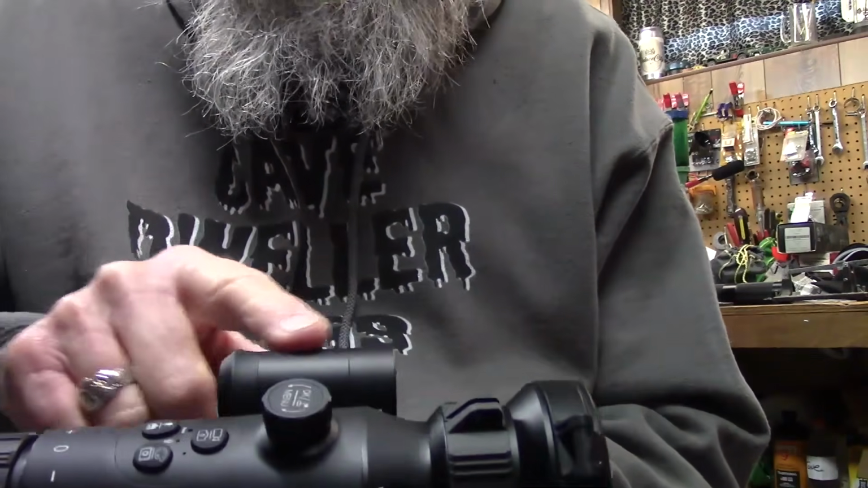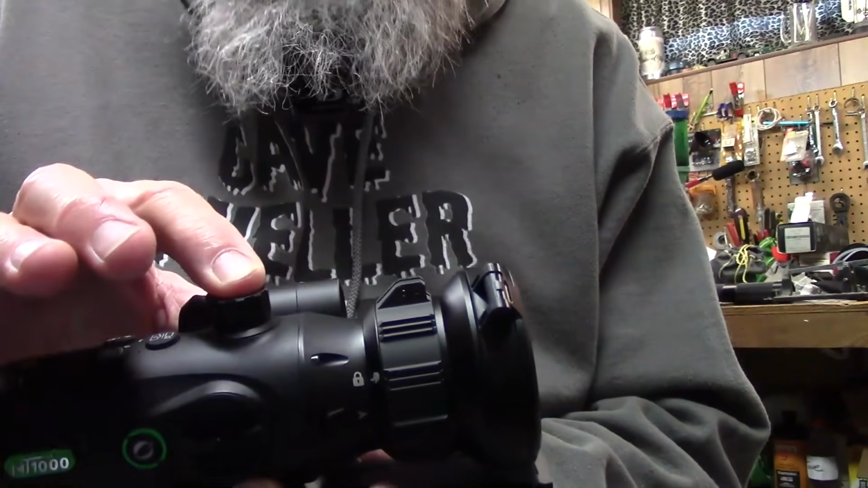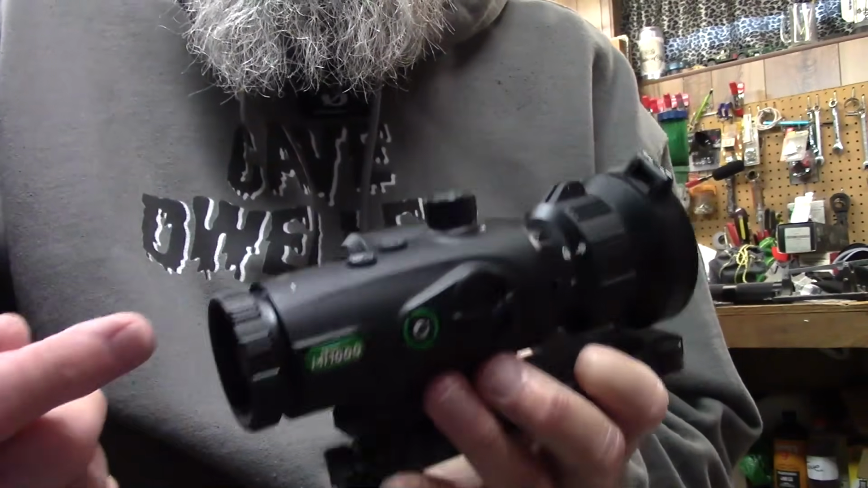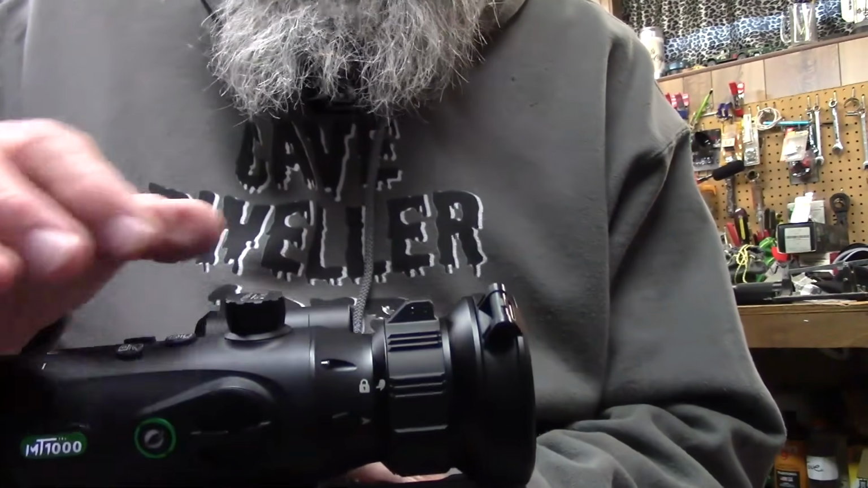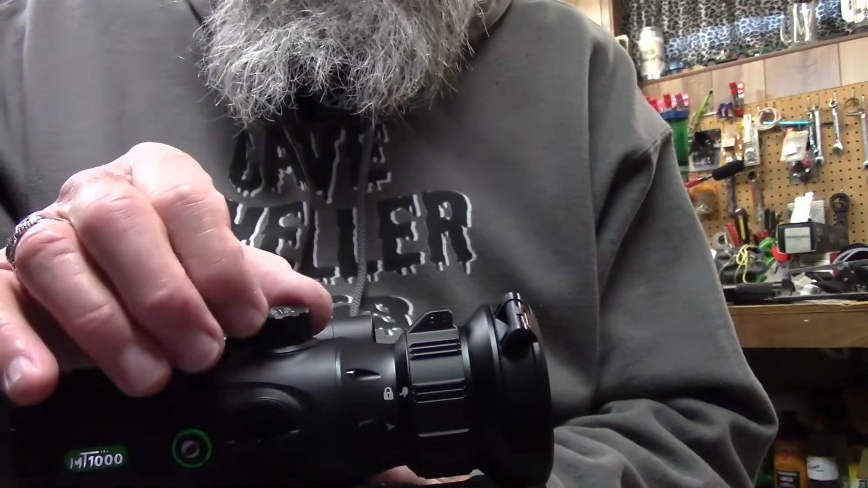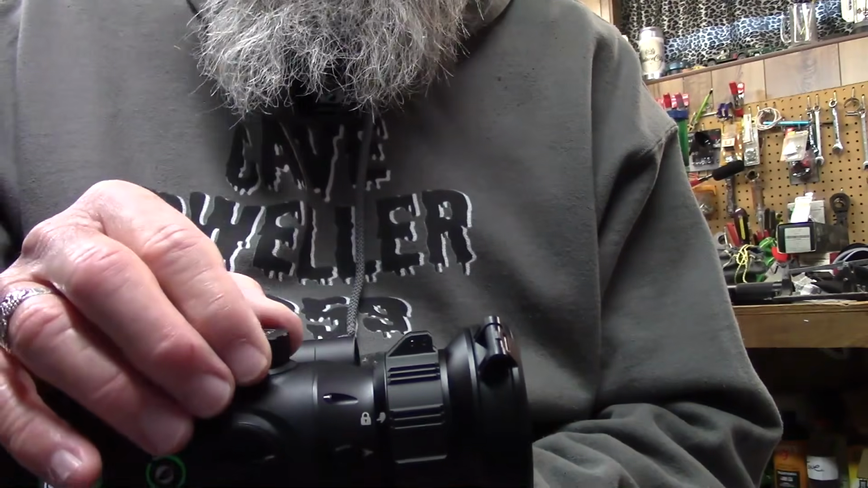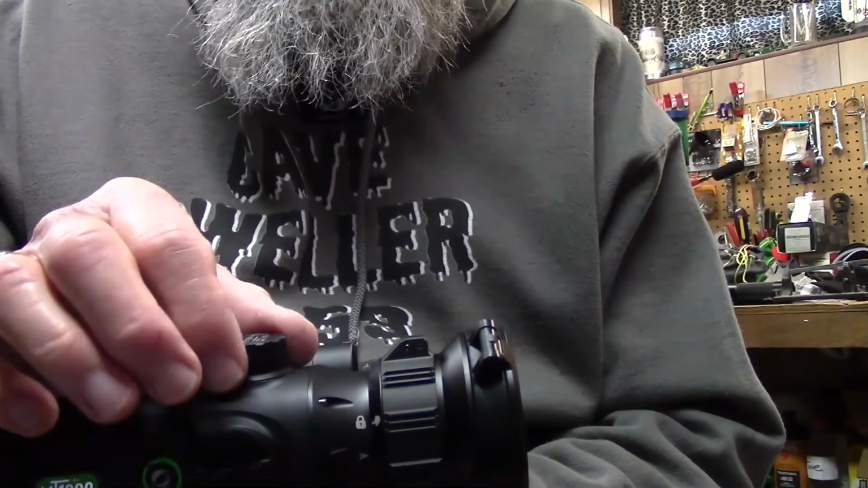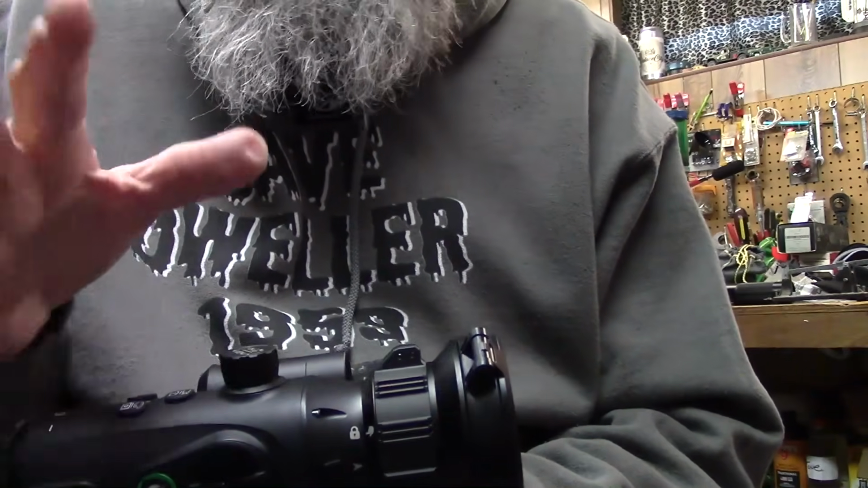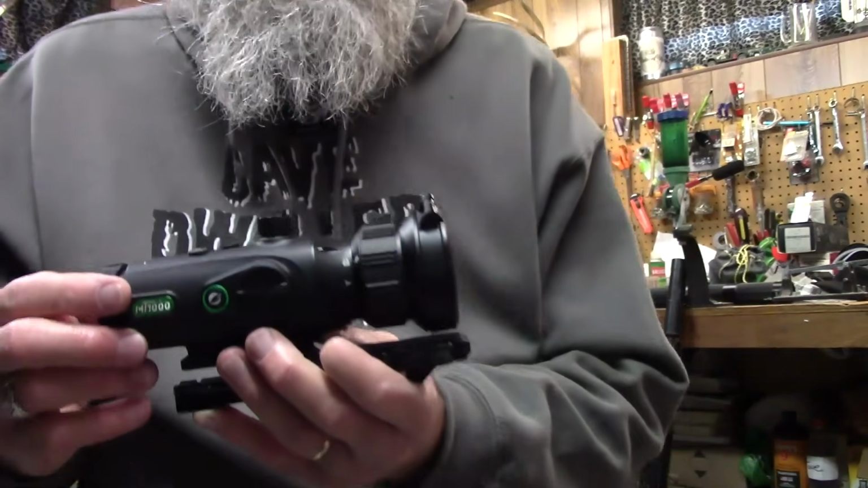You push it and hold it for about 2-3 seconds. It brings the menu up. And then when the menu is up, you rotate down, down, down, up, down by turning. You're on something. Okay, let's open that one up. Let's go through the choices. Enter, accept.